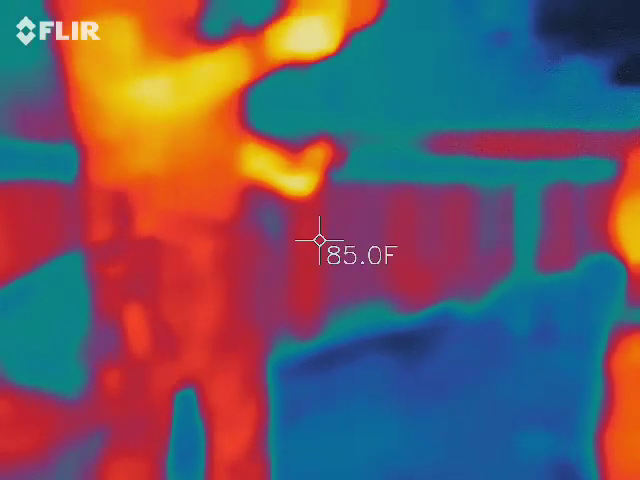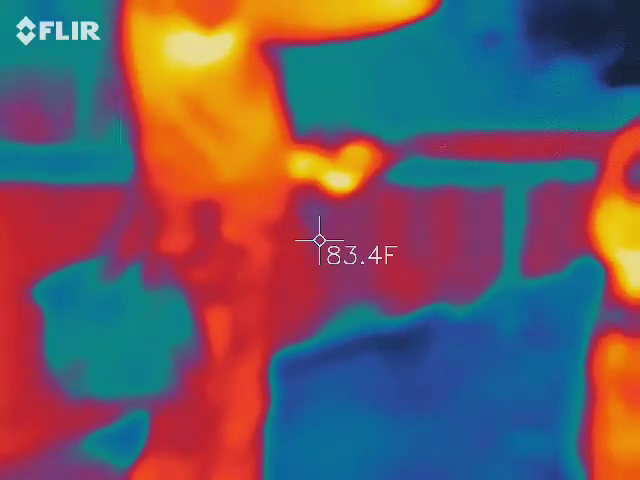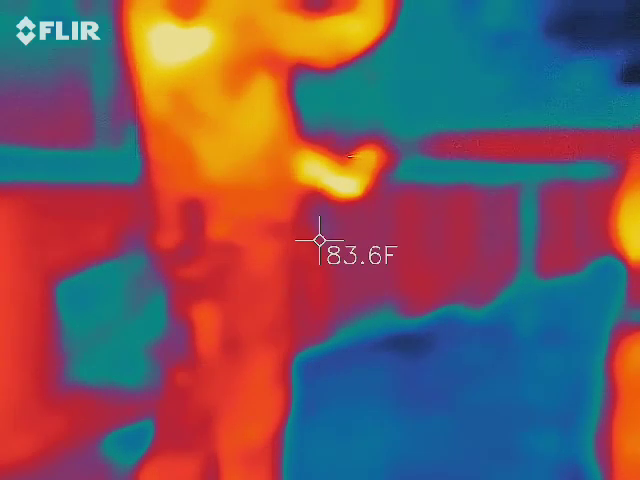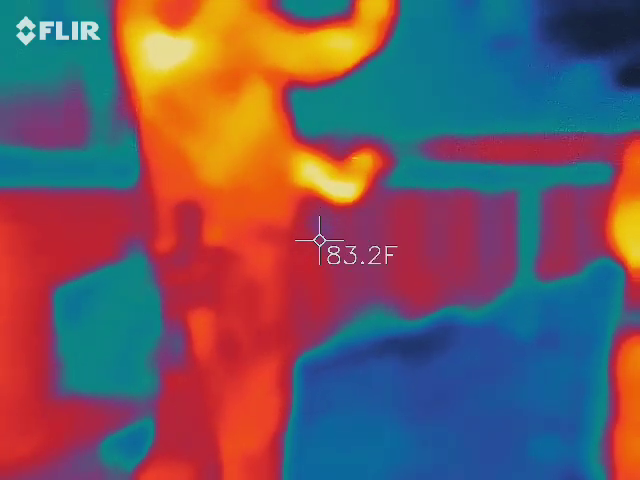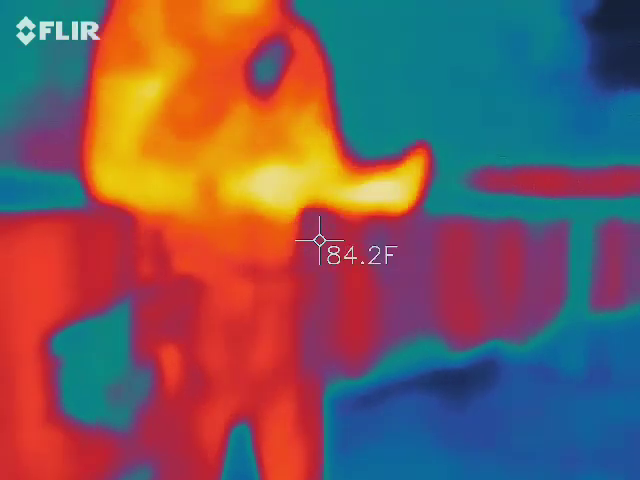But then 30 seconds later, 2 people come walking past the wall. They were black in color. Black is the coldest area on that camera. So, sorry. It's crazy.